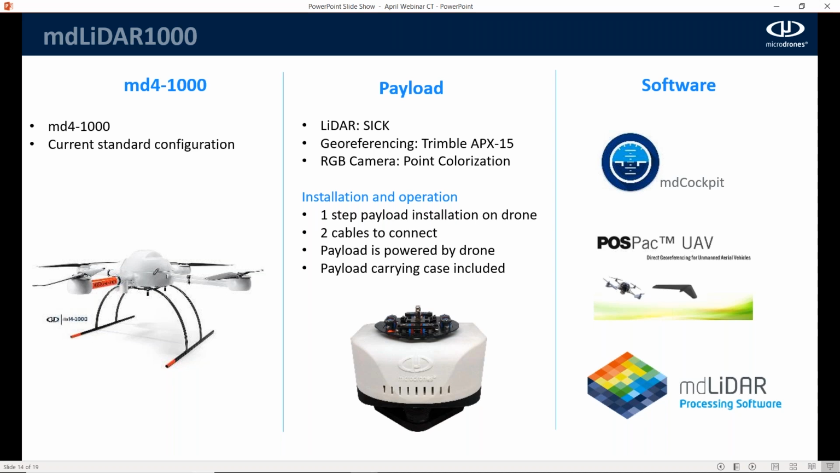UAV is the software meant to build your trajectory or your trigger events, which is the Trimble Planex program. That'll give you your trajectory file that you'll then use to marry with the scan data from the laser in our very own MD Lidar processing software.